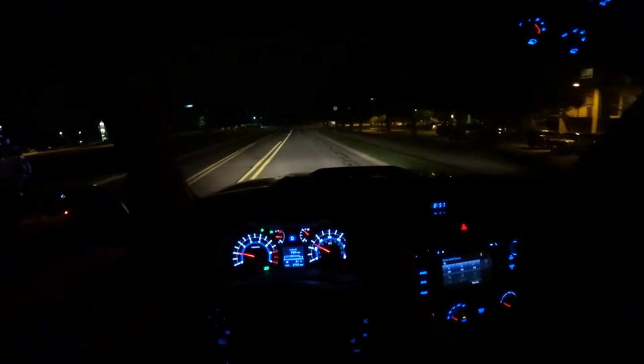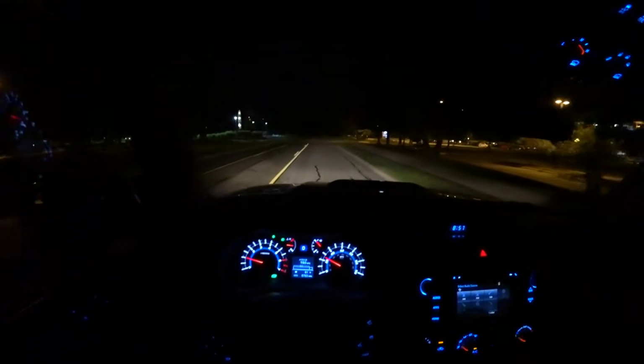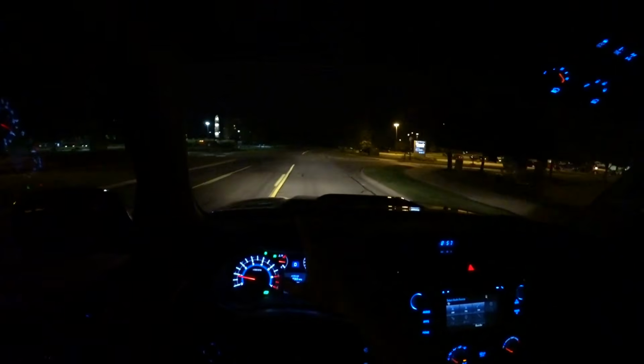And so far, besides this funky little seat rattle, which I think is just a headrest, this has 8,700 miles on it. Feels pretty tight. No rattles.